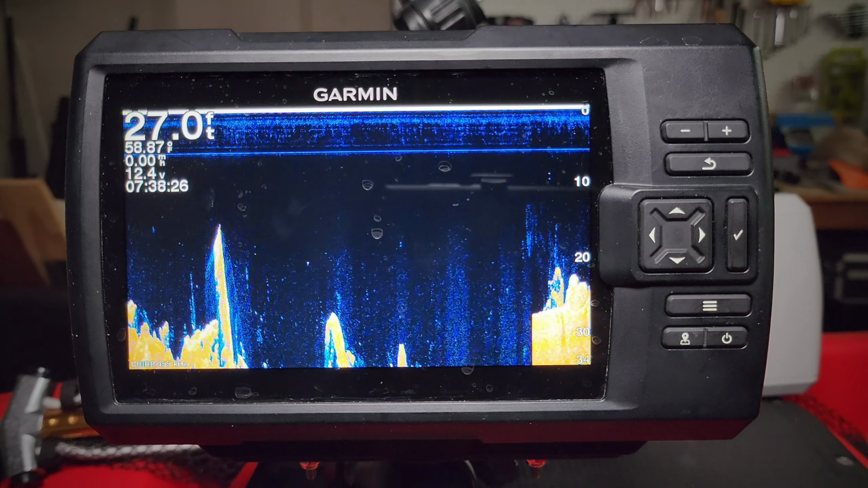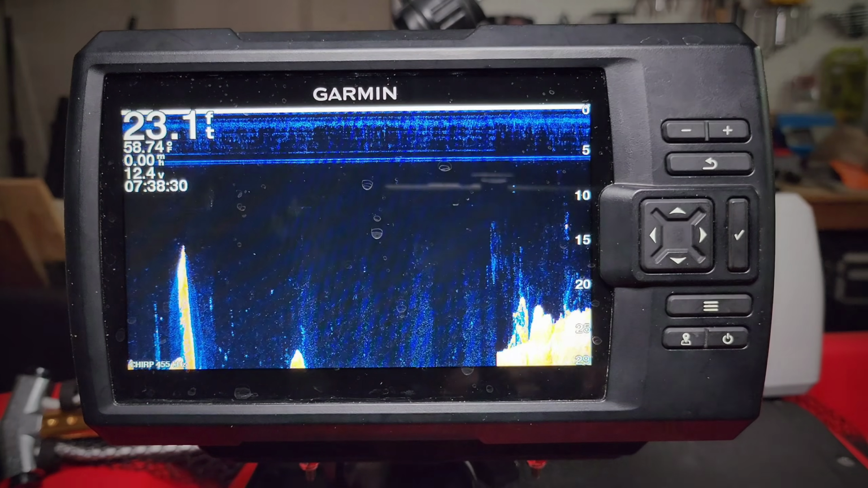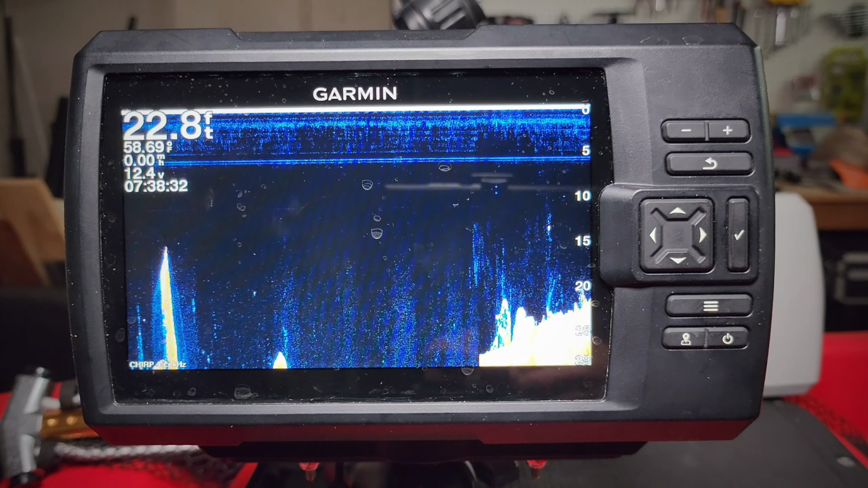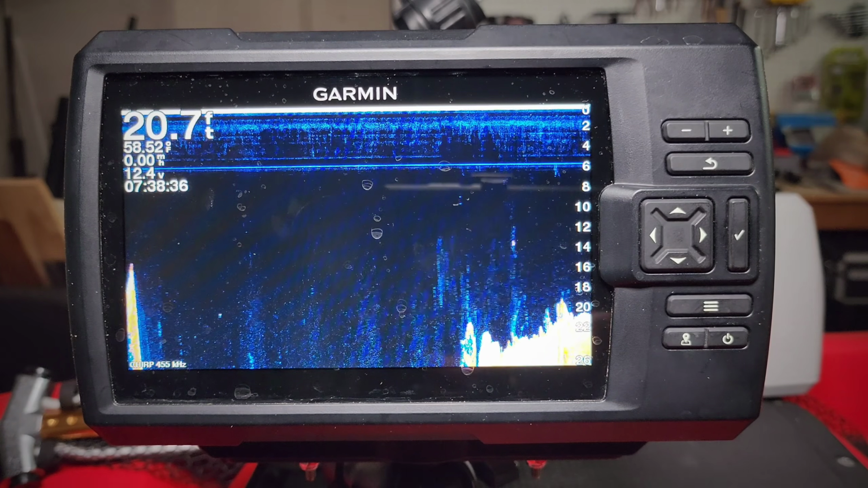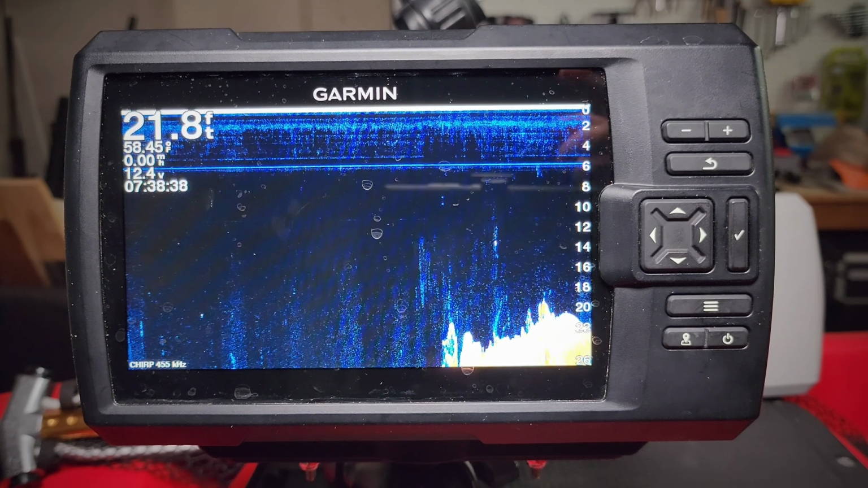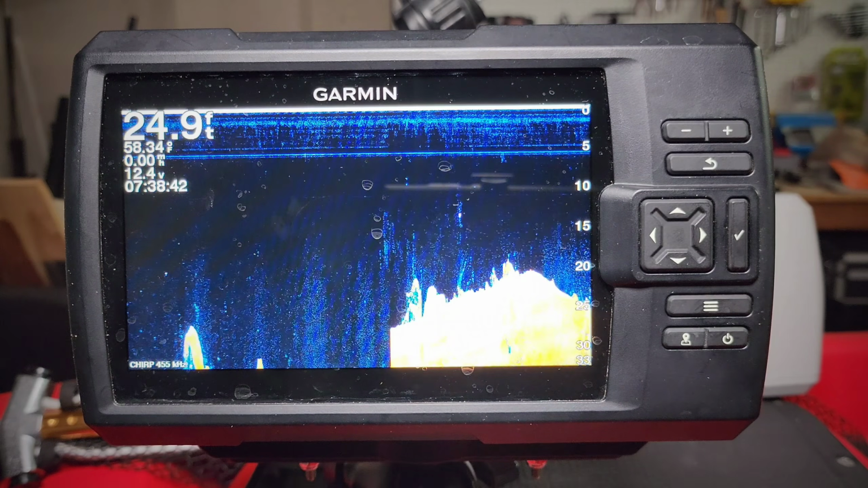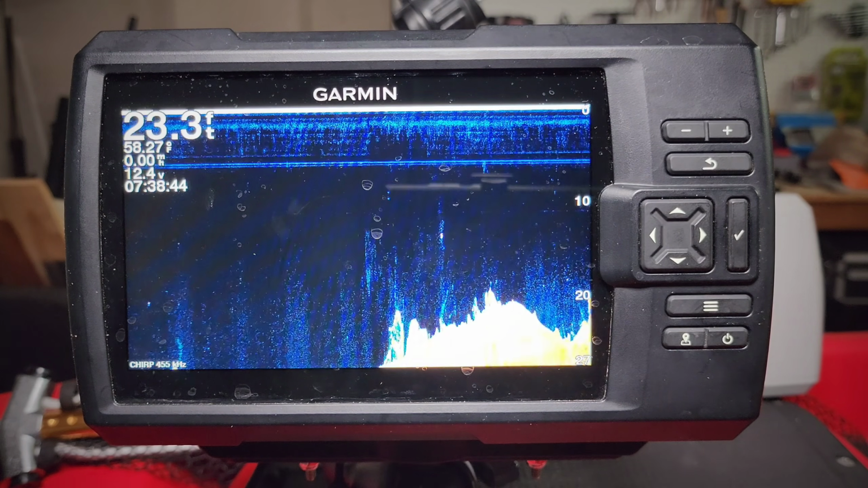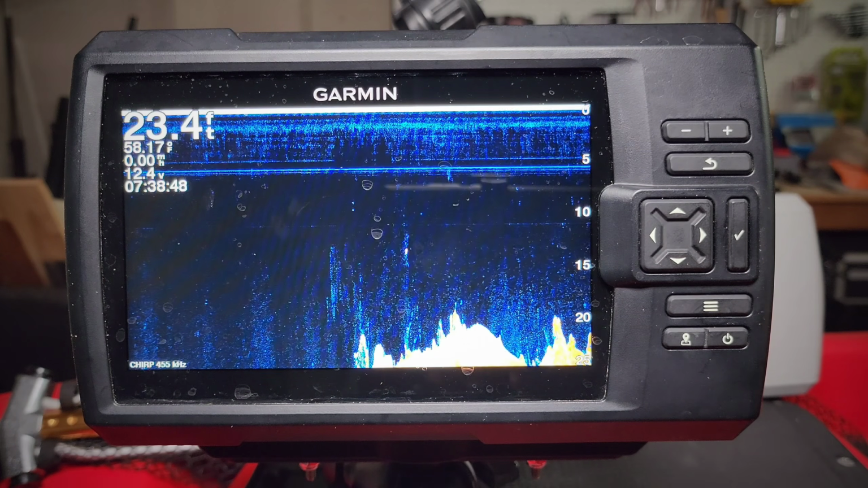Straight out of the package, this is what the display looks like, which isn't bad. It's not that great either. As you can see here, we are in simulation mode, and the range is just bouncing around all over the place. Not exactly something I like when I'm out there on the water.